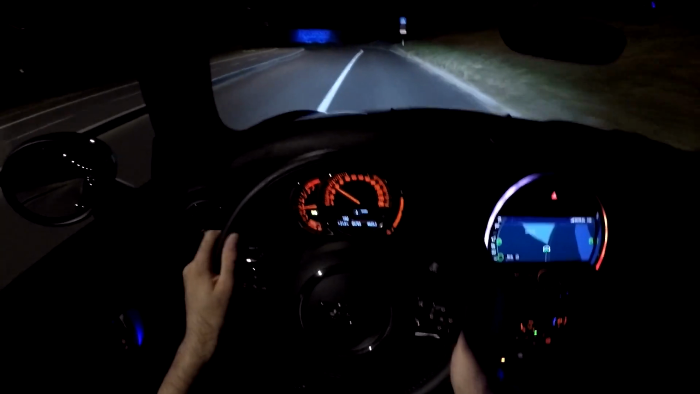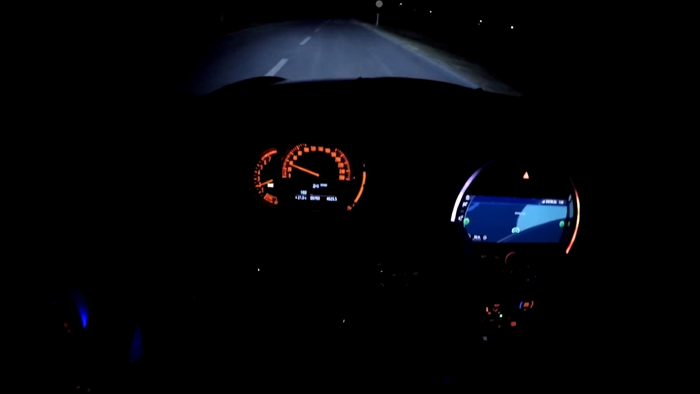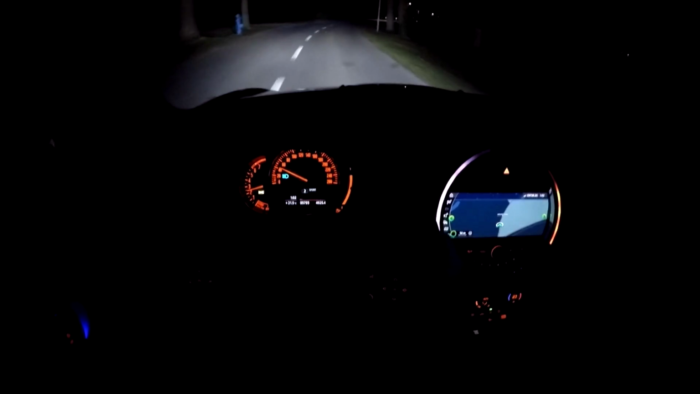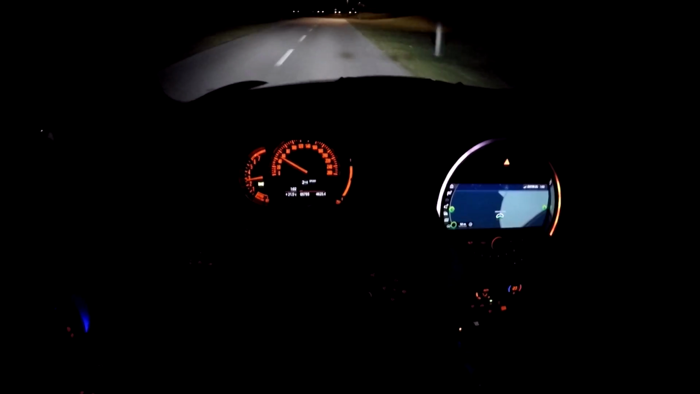And now we are coming to the part where there are no lights, where I will show you how my LEDs are working. So this is it. Look at this. High beams on. They do a really great job.